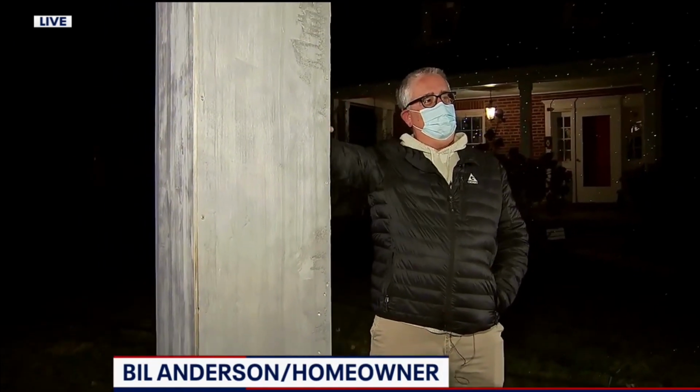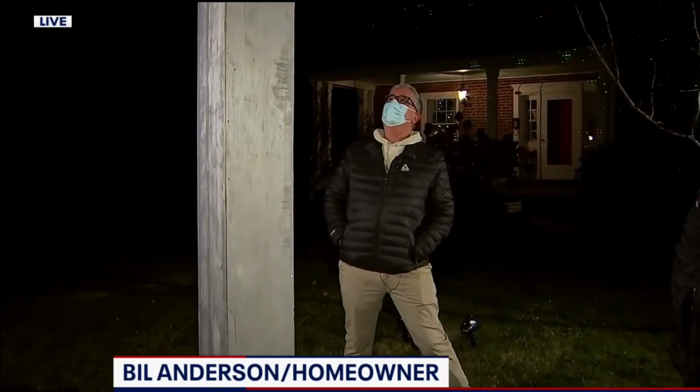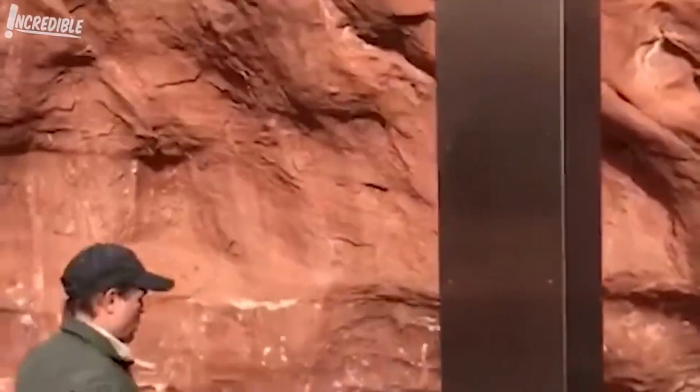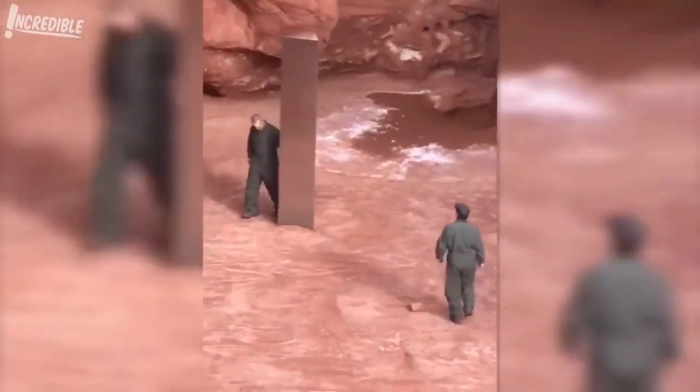Since the monolith appeared, people in Hillcrest have had a lot of questions with no answers, but they also have had a lot of fun. Anderson says he knows that monoliths usually disappear soon after they are found, but for now, at least his front yard has become a popular place for tourists to take selfies and see the newest monument in the district.